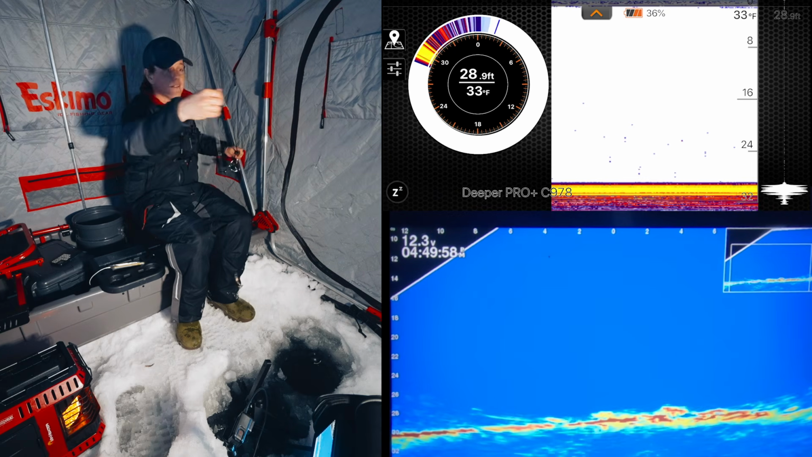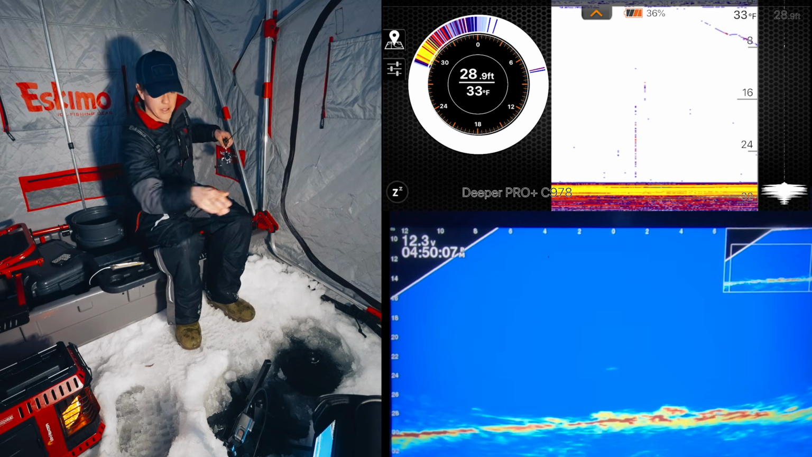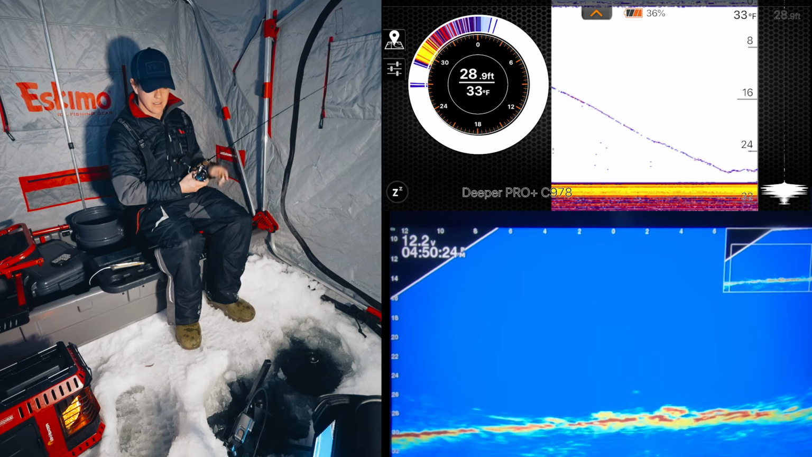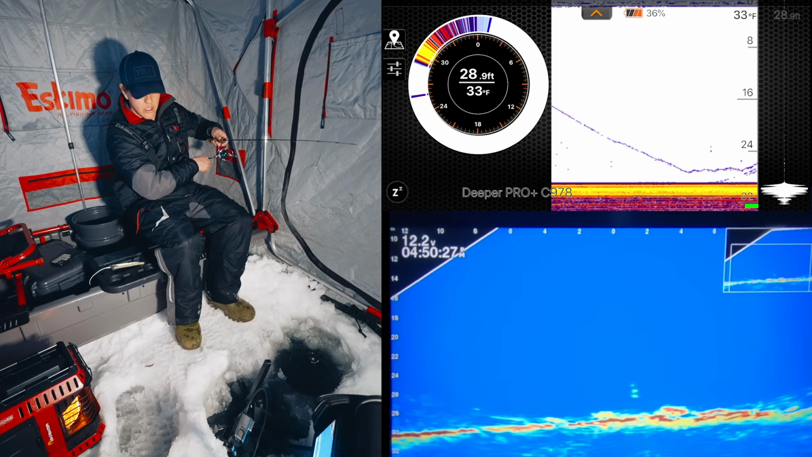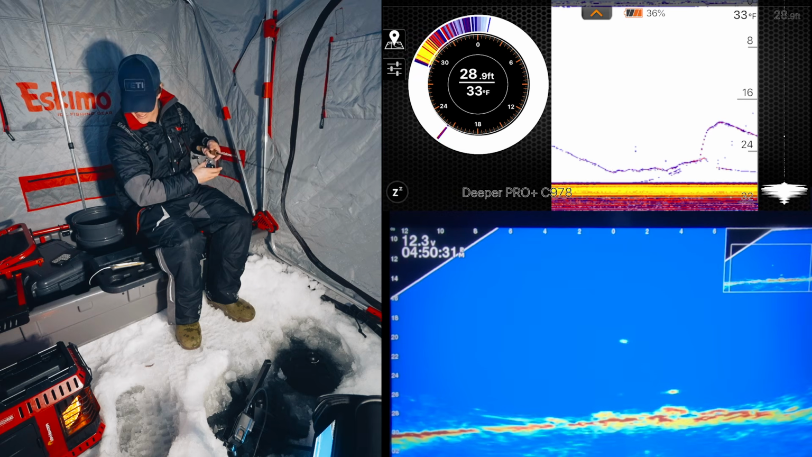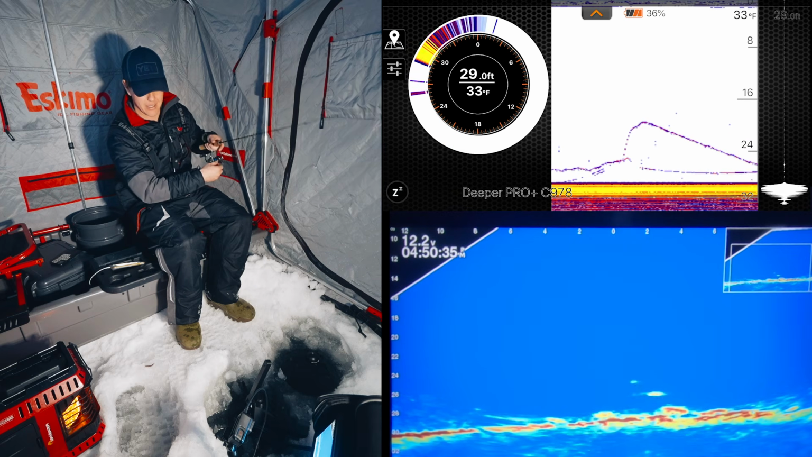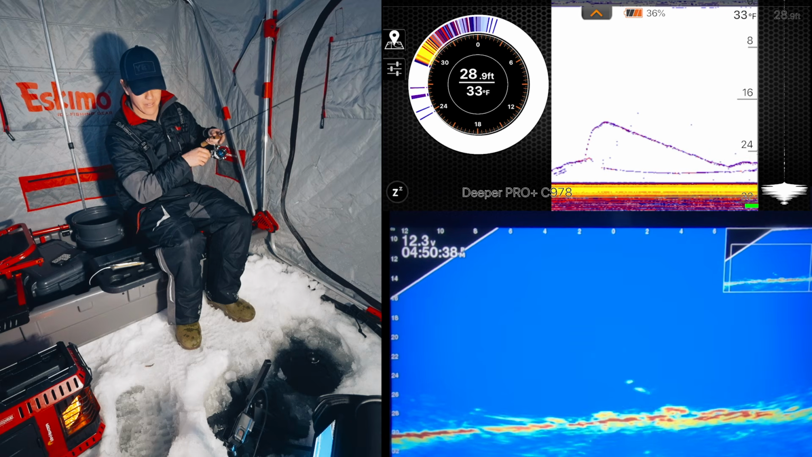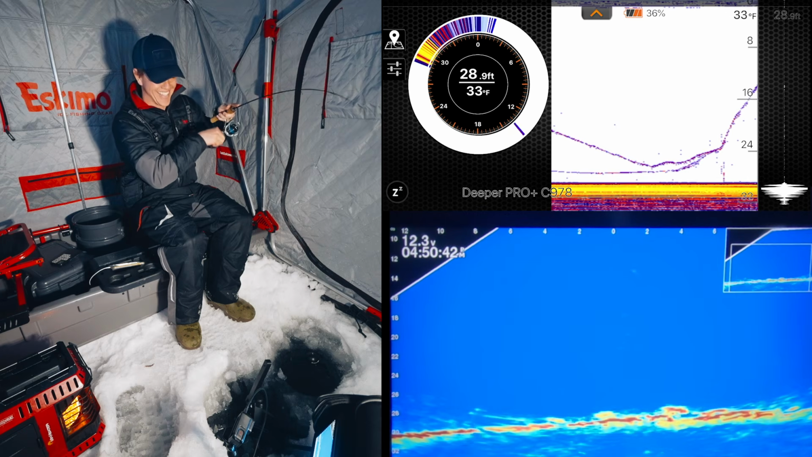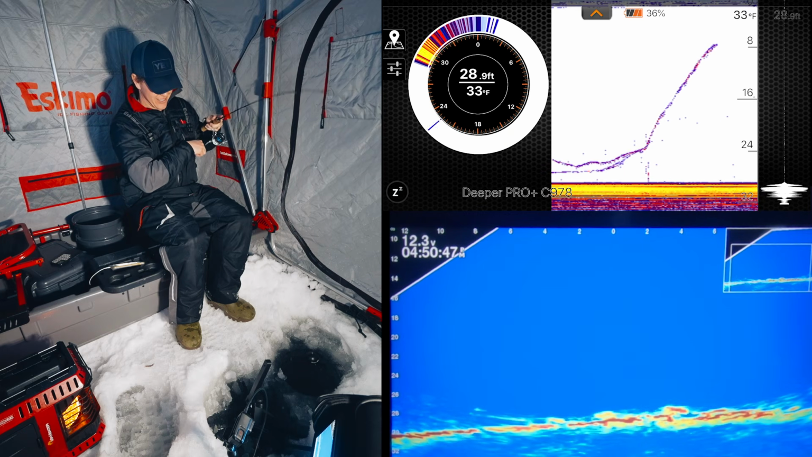Oh guys, that was disappointing. Look at that fish down there. Come on, drop. Look at that. Look at this fish coming off the bottom. Oh man. Oh, he's still down there. He's still down there. Look at that. He's sulking. My goodness. He's coming up again. He's coming up. Look at this. Gonna make him chase. That was so good. Oh, I love electronics.